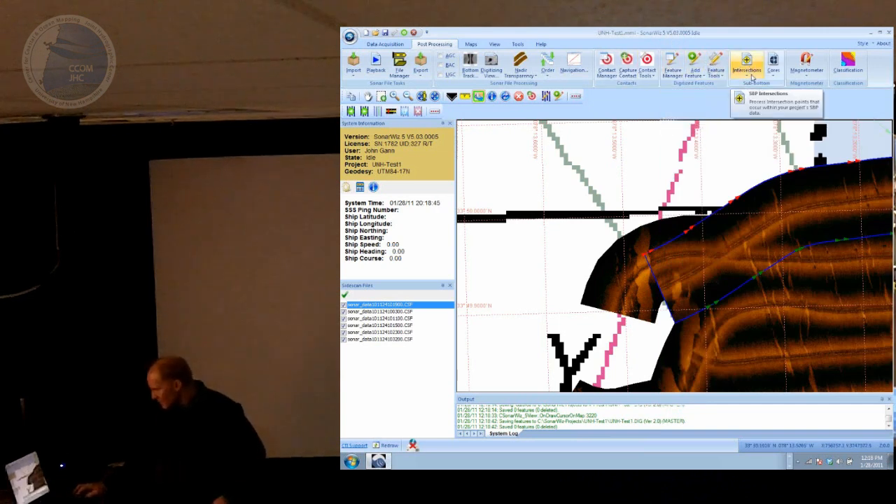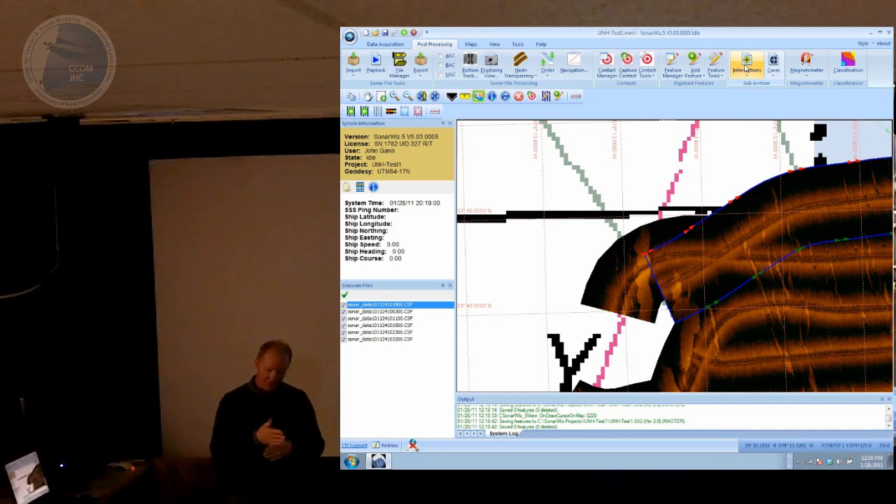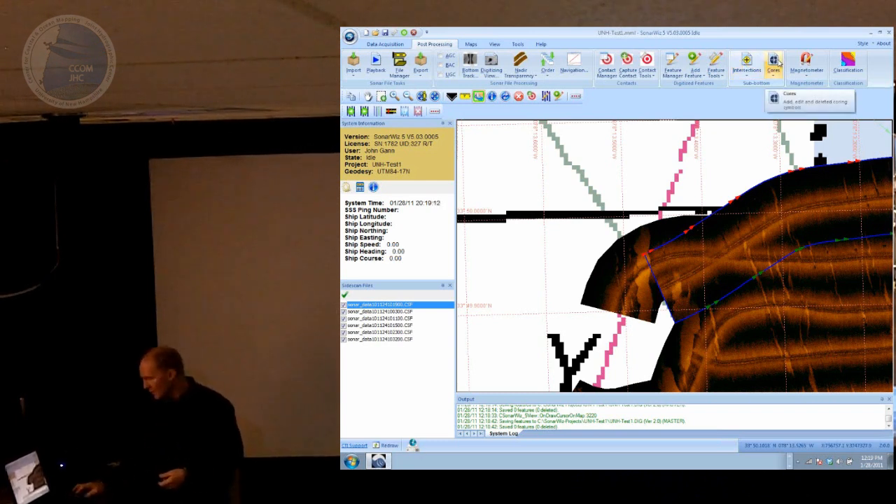Features up. So then again on the post-processing, we've got a little section here for sub-bottom. When we get to the sub-bottom project, I'll show this. Intersections is a function that allows you to compute all the intersection points between your sub-bottom lines. So wherever your sub-bottom lines cross, it'll pull out those intersection points, and you can do some things like look at those intersections in 3D using the IBS viewer, or you can list them and report on them and stuff.